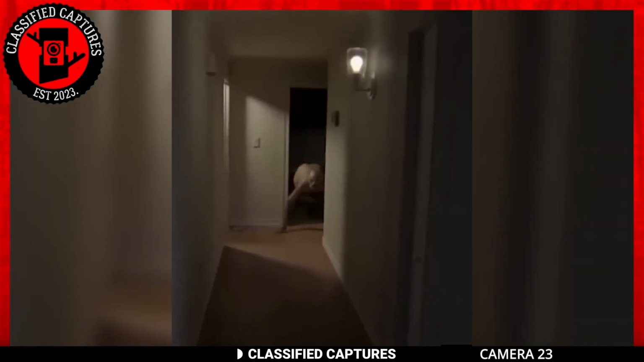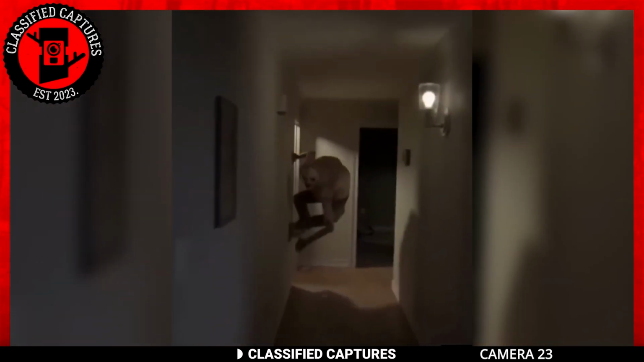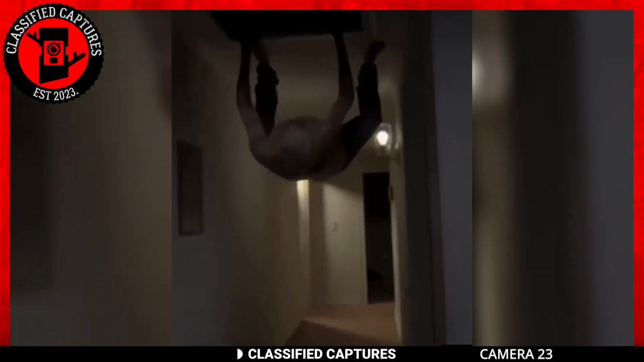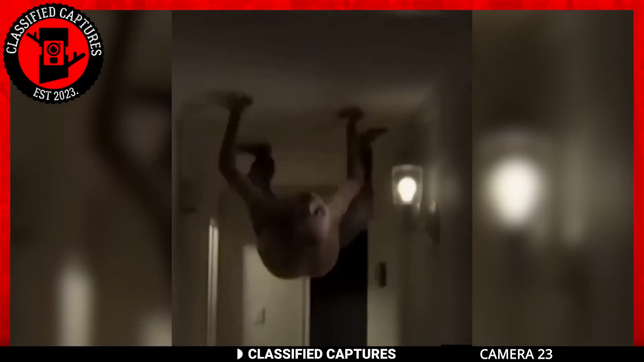Before you start panicking, allow me to put you out of your misery. It's all CGI. This was created by a talented artist, and despite how realistic he tried to make it, if you pay attention long enough, you can tell it's computer-generated. Or can you?